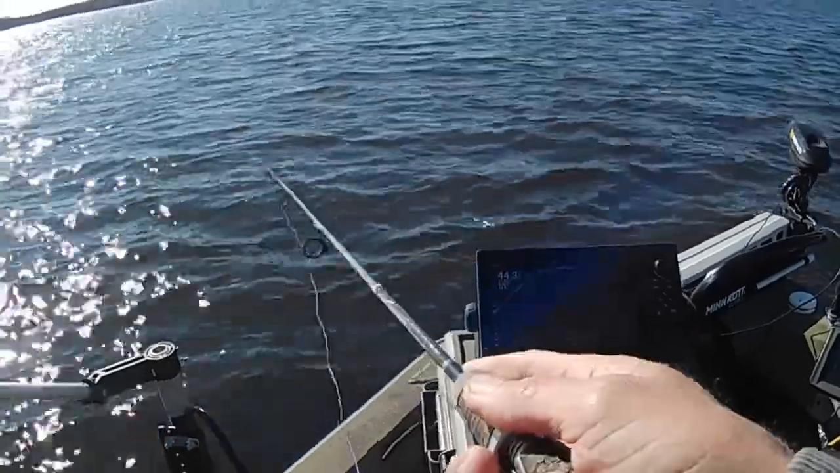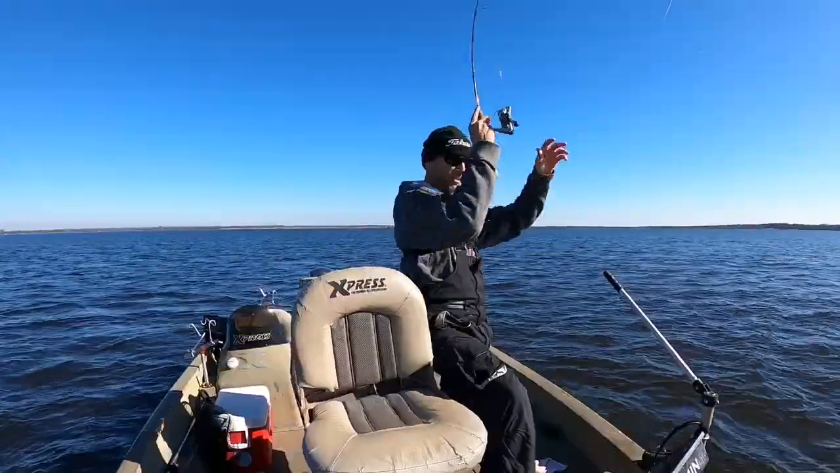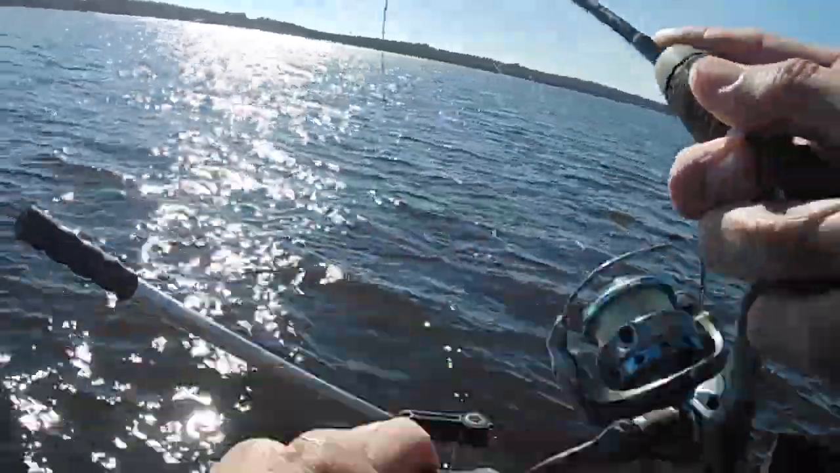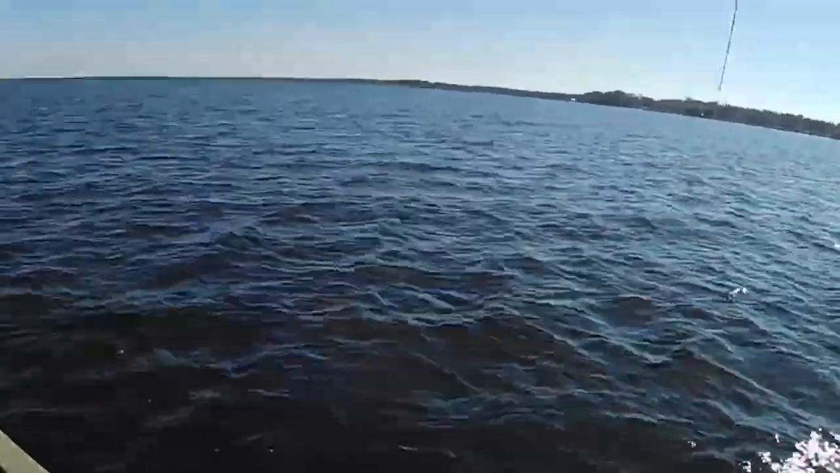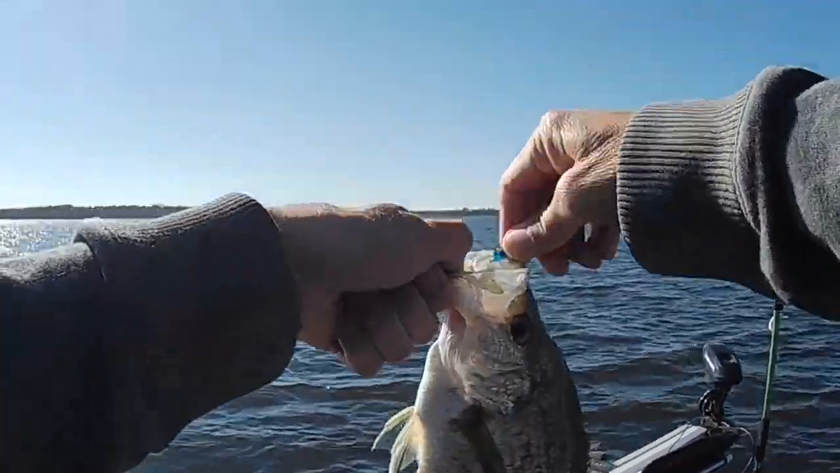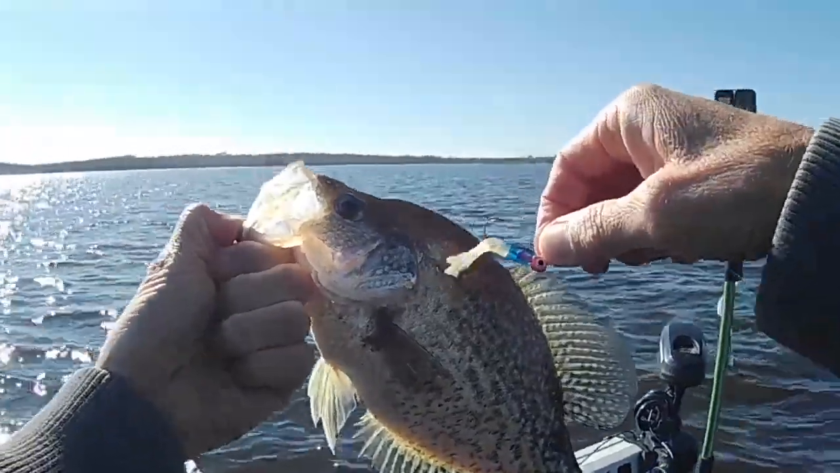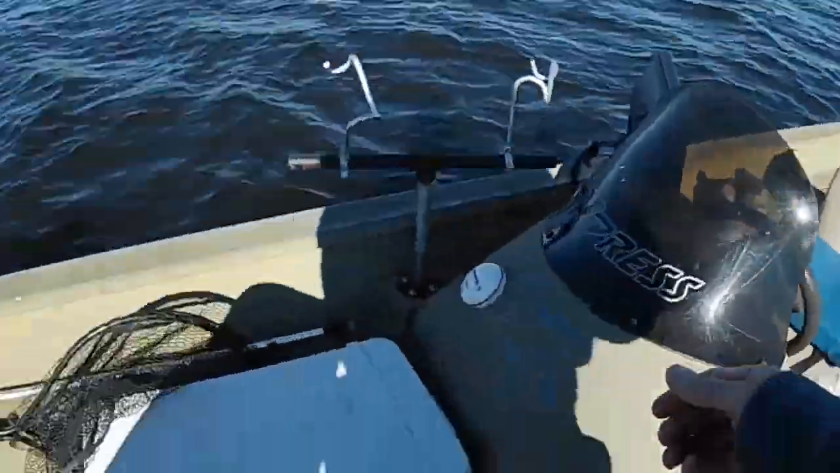See how they act with this one. Yeah, they got it. First cast on the blue and white, and one smacked. A little black crappie. He's a good one. A nice little black crappie. And I put a 1/8 ounce head on this blue and white, and first cast in there, boy, they got it.